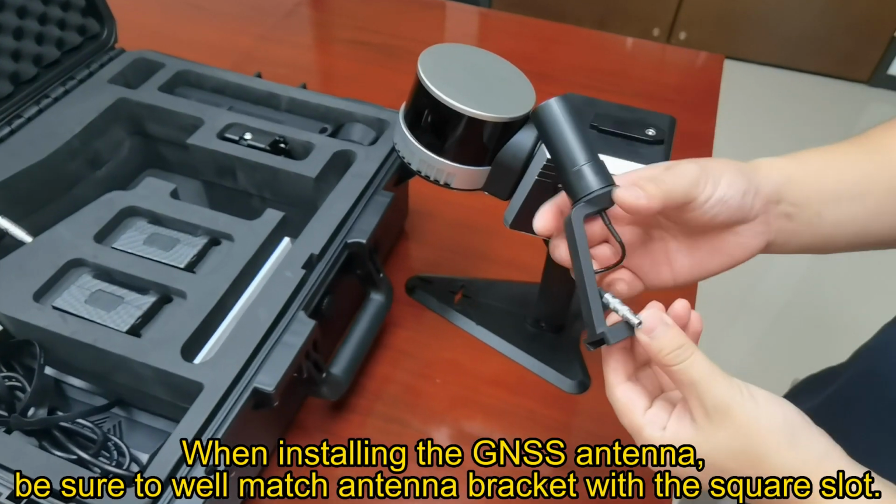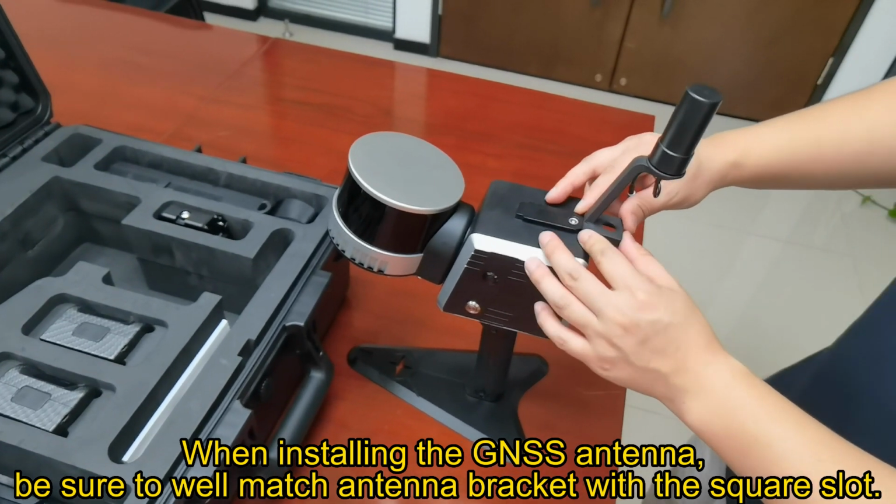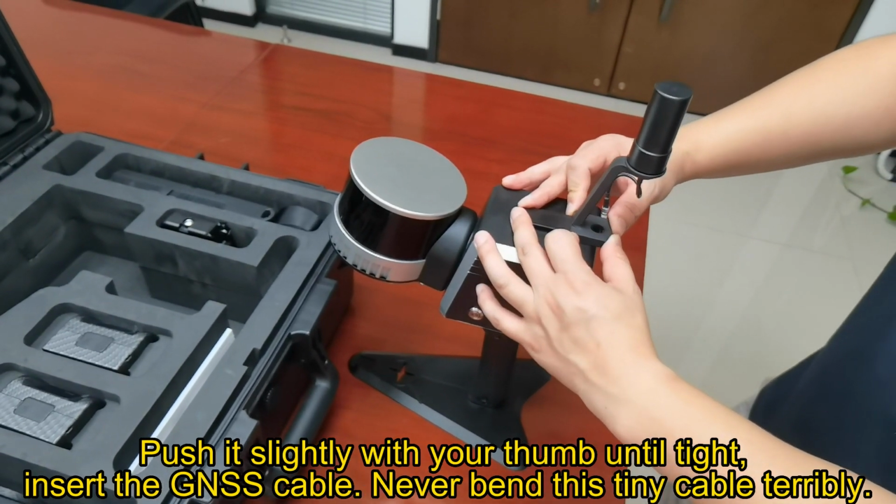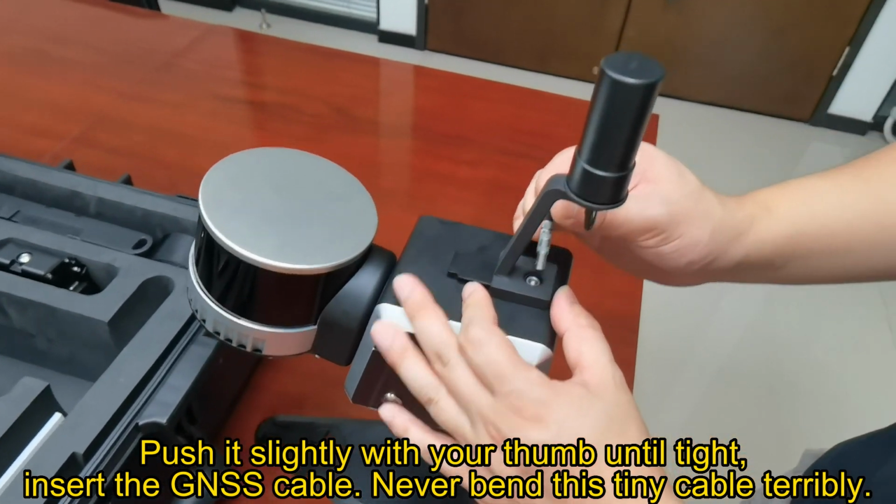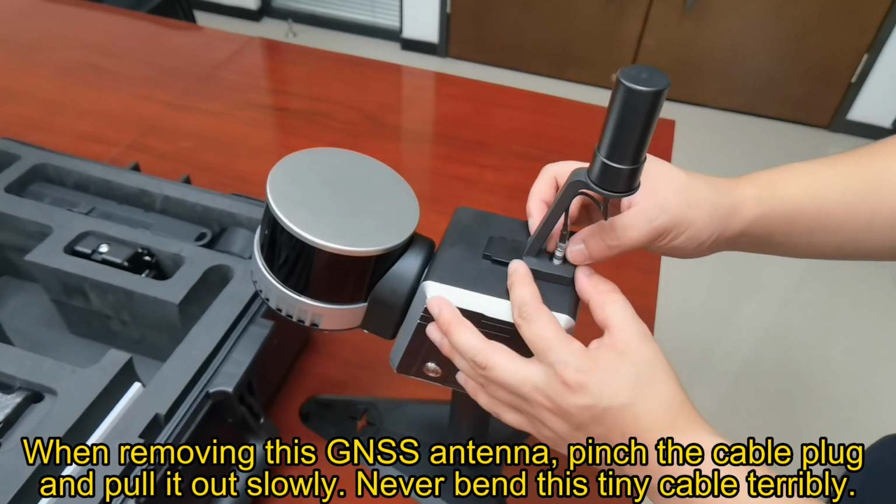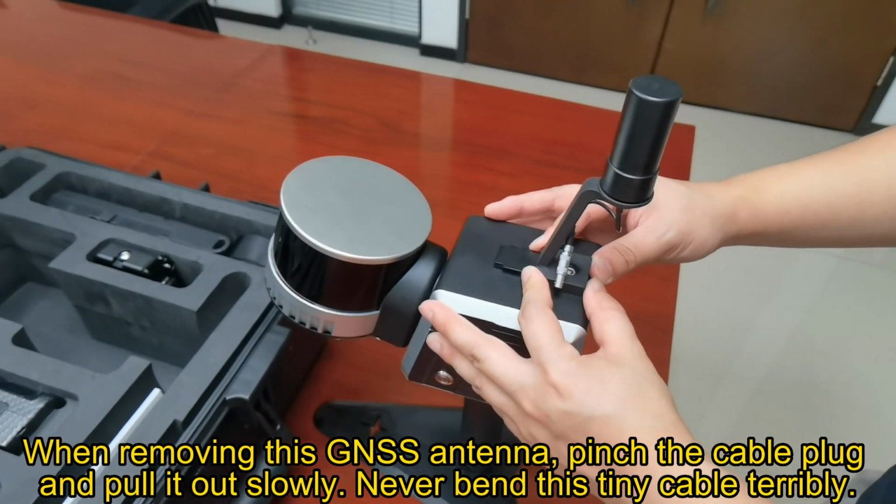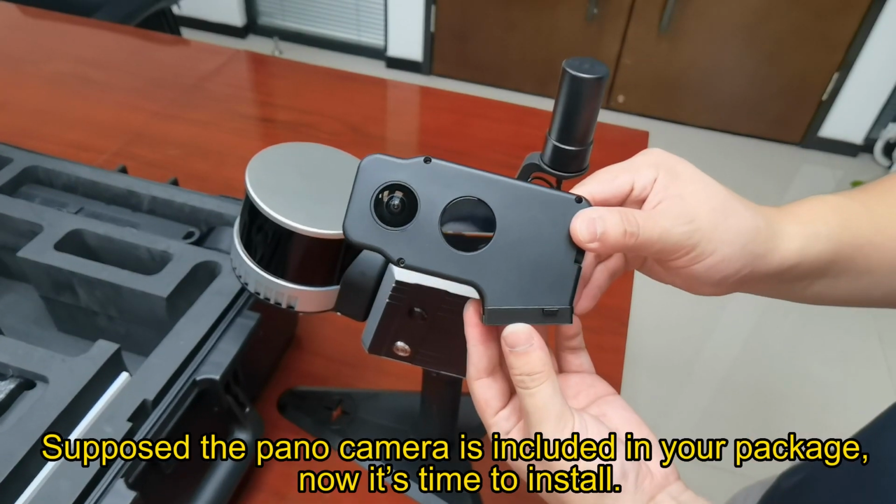When installing the GNSS antenna, be sure to match the antenna bracket well with the square slot. Push it slightly with your thumb until tight. Insert the GNSS cable. Never bend this tiny cable terribly. When removing the GNSS antenna, pinch the cable plug and pull it out slowly. Never bend this tiny cable terribly.